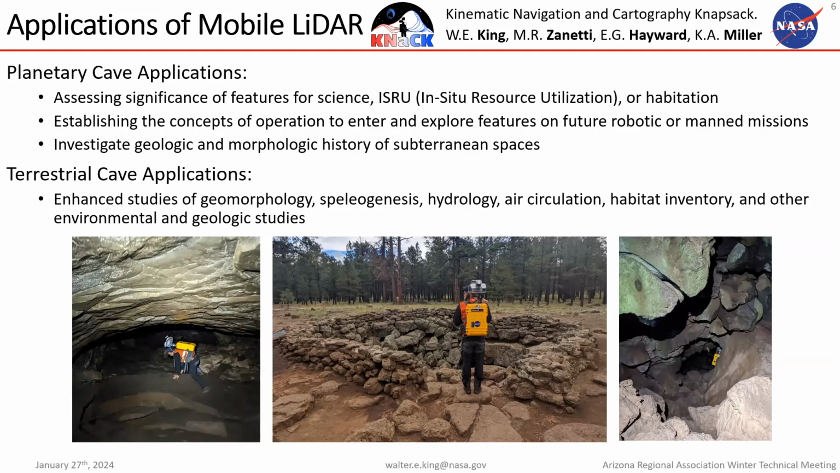And then lastly, of course, you're getting all this topographic data that can tell you things about geology, morphology, and the history of these different features. And a lot of that also applies to caves here on Earth. So having this three-dimensional data set, essentially a 3D model of the cave environment, can enhance studies of geology or morphology, how caves are formed, how water and air circulate underground, and also potentially even things like habitat inventory. So there's a lot of different applications.